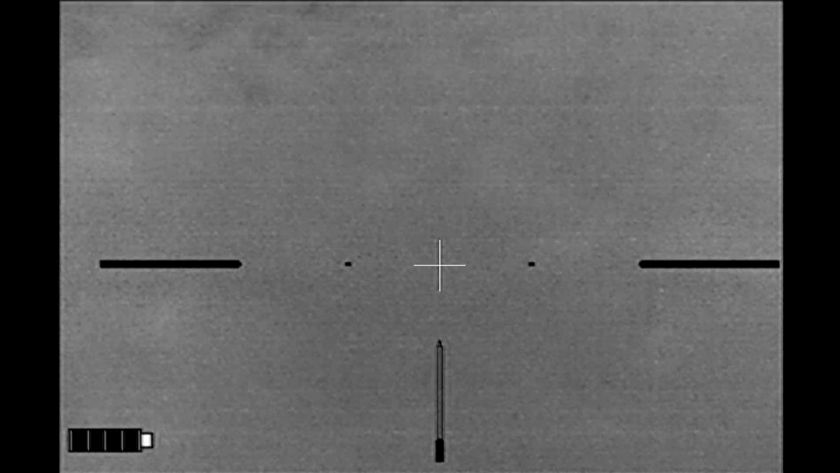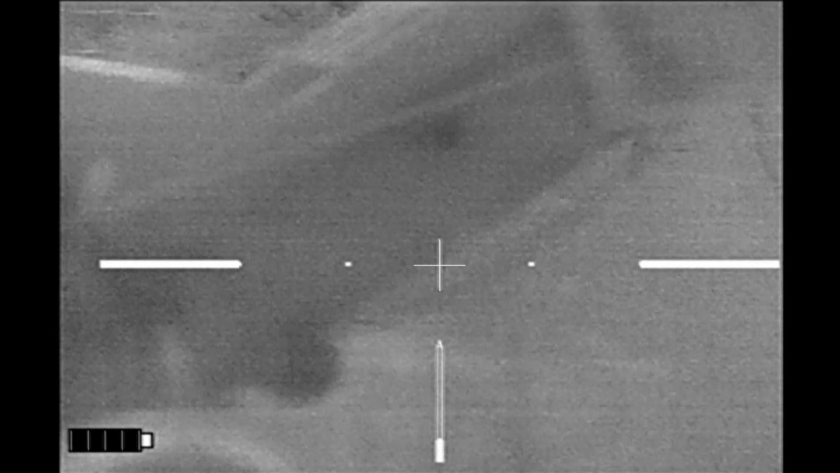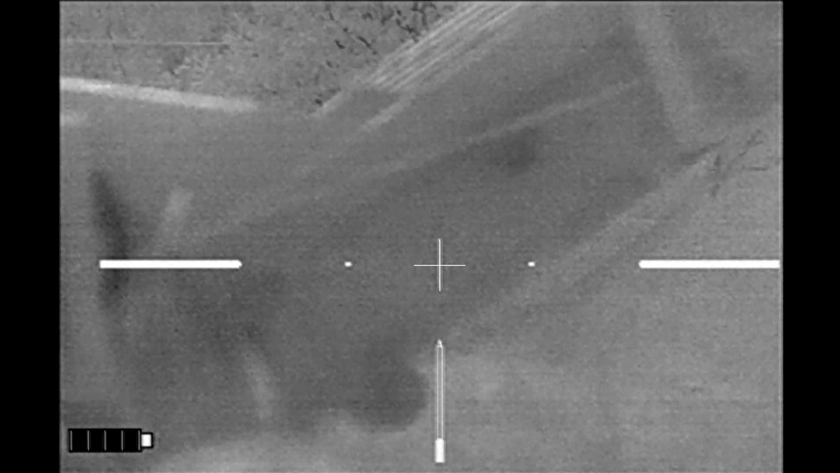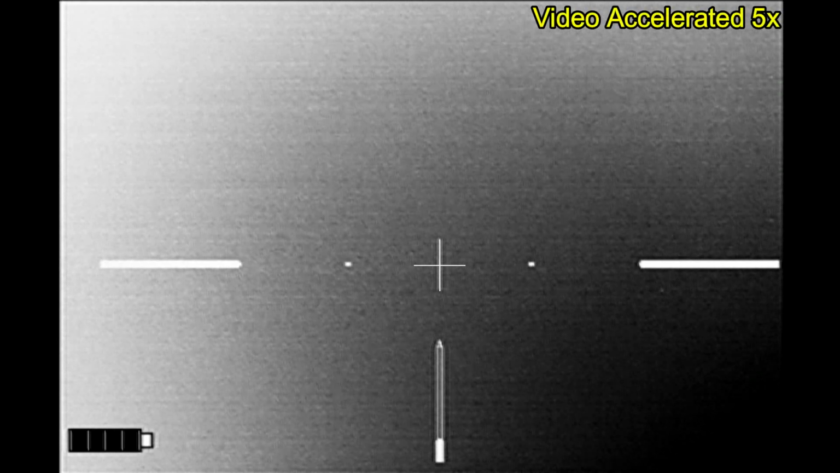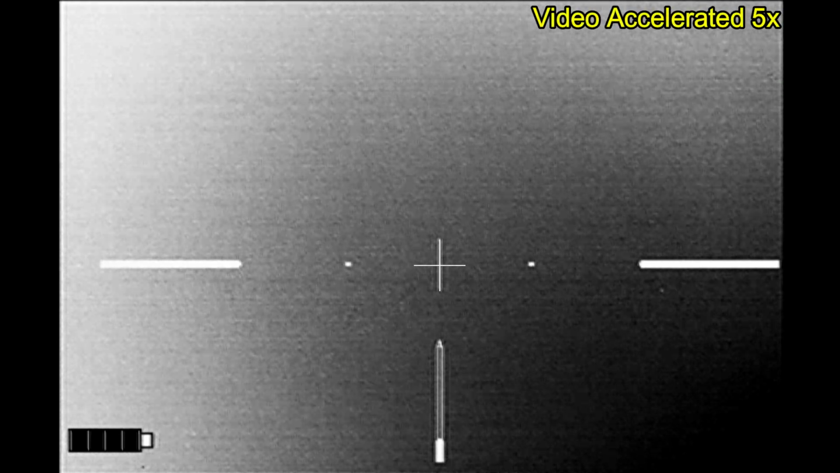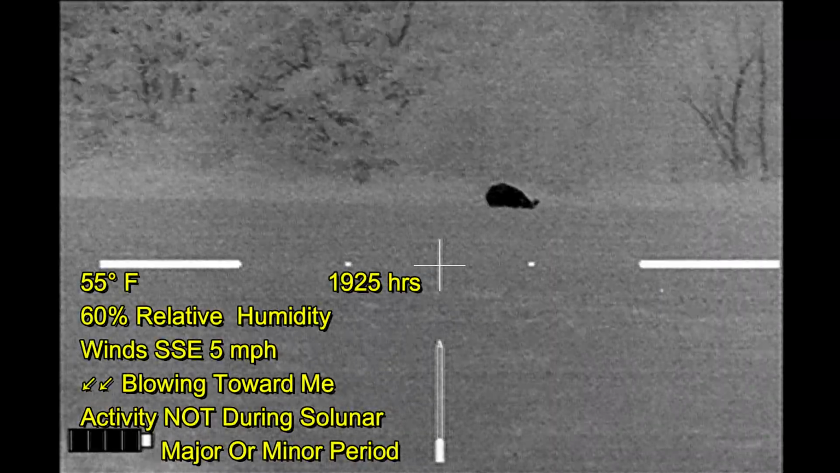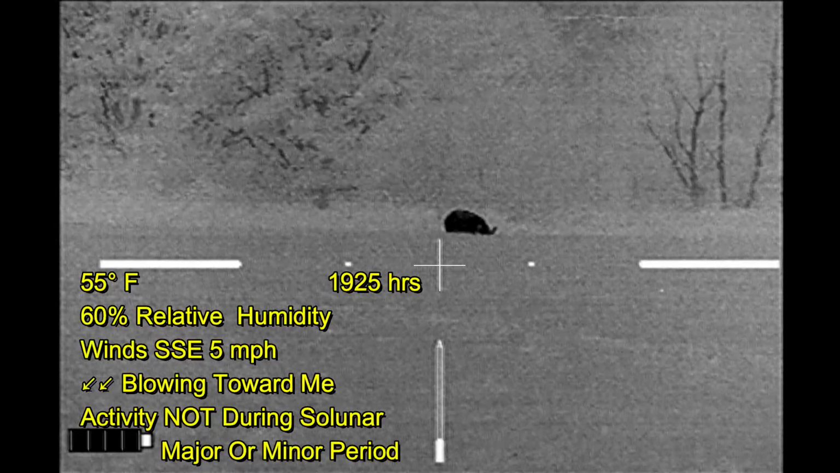So I got out next to the landowner's equipment area. I'm trying to find a way to get over to the fence line in order to get a view of the hog. Obviously my view is blocked there, so I'm moving around to another spot. I'm about 10 yards further back, but I've got a clear view of the hog over the fence.